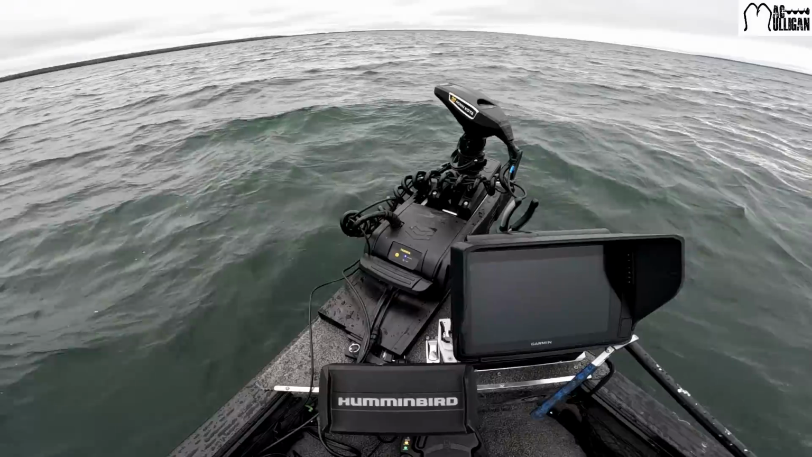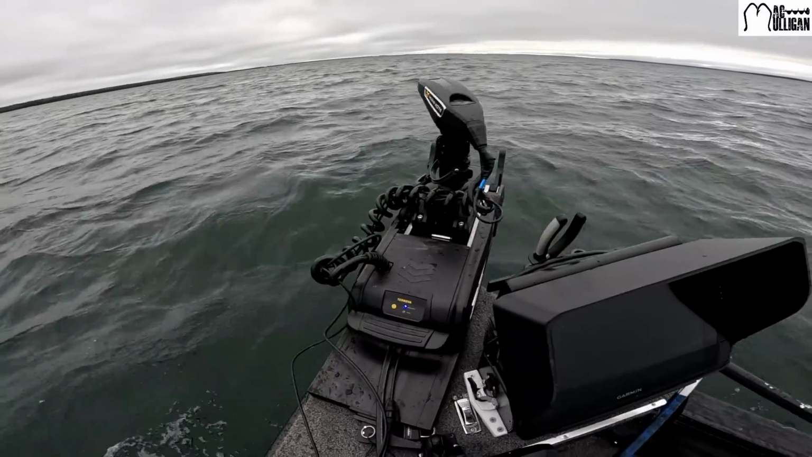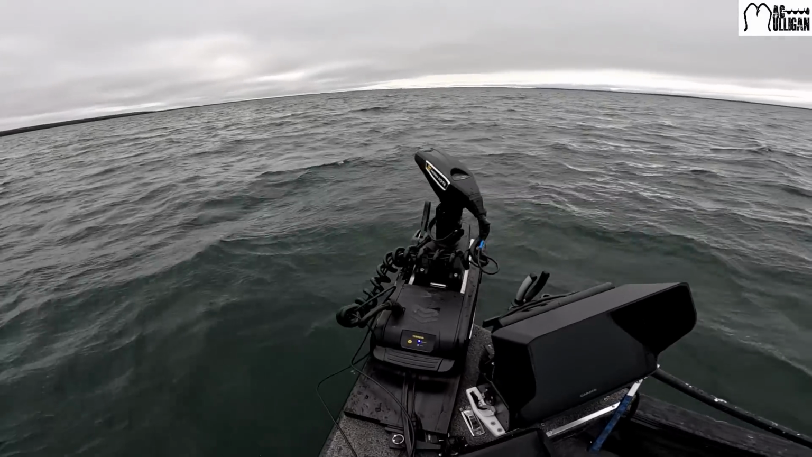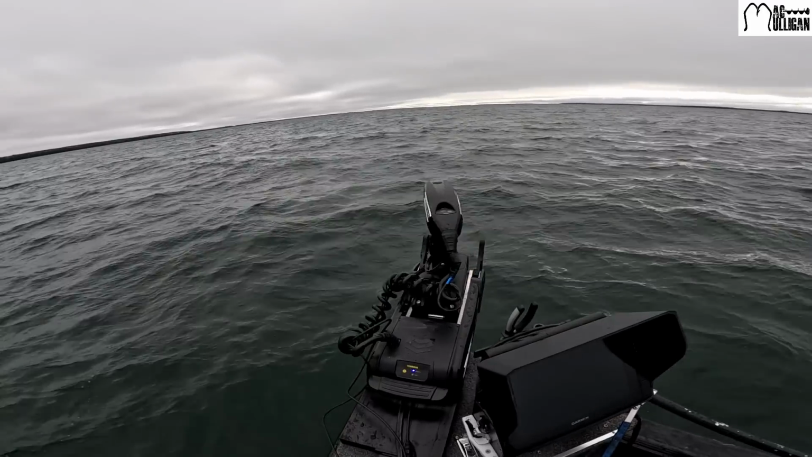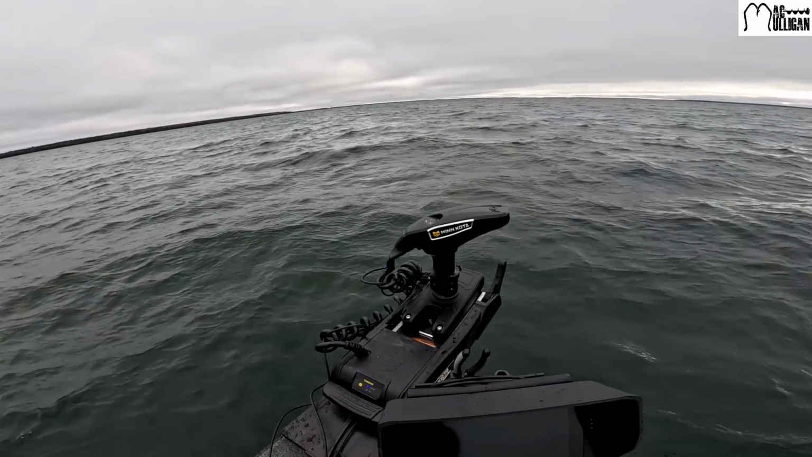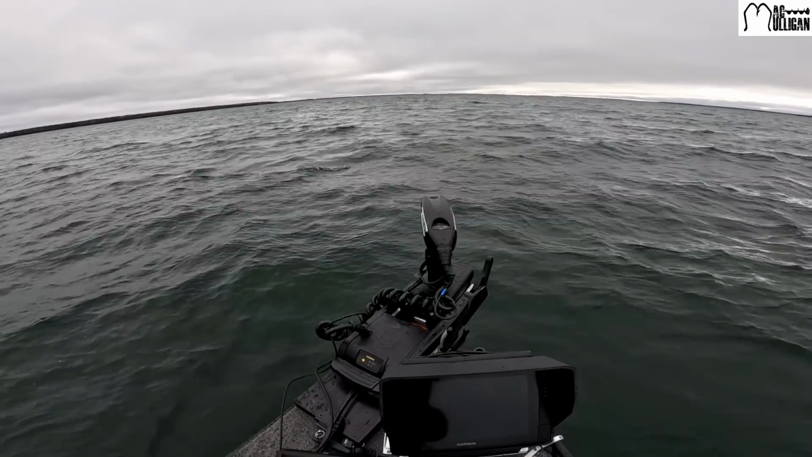We've got the Minn Kota Terrova Quest. This is the long shaft, and this thing is a beast. It's so much more rugged and beefy and tough than the old style Minn Kotas. This thing is a tank. I love it so far.